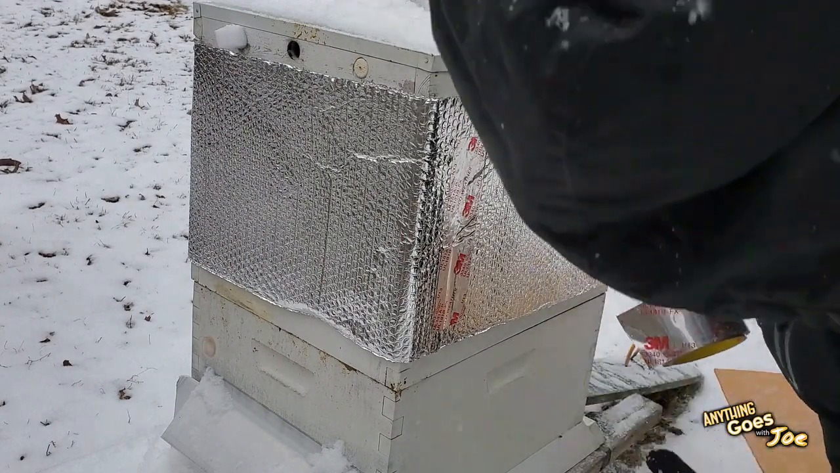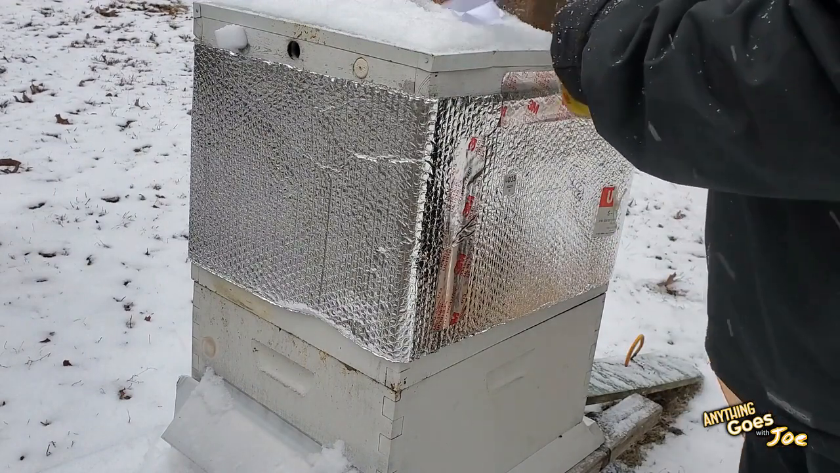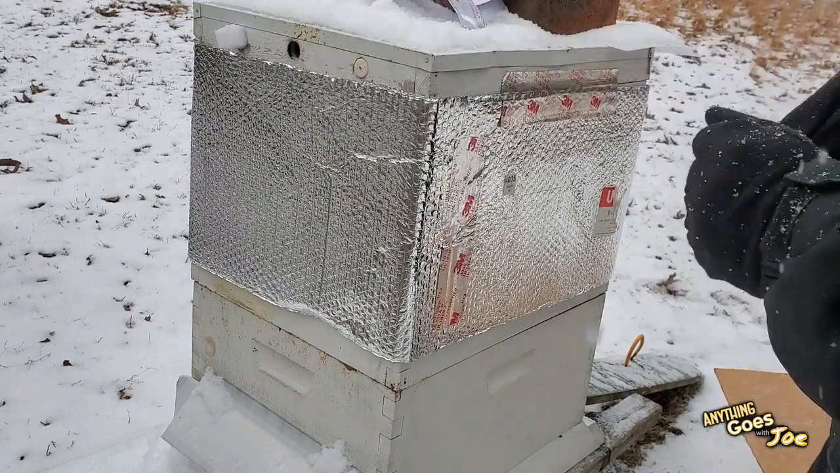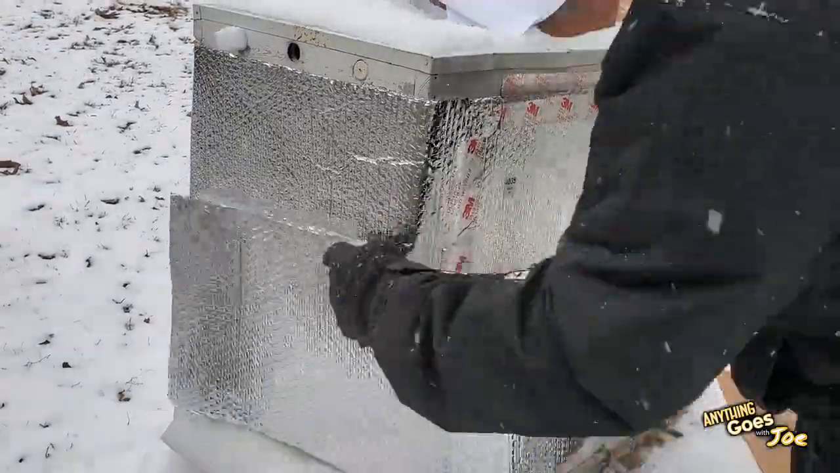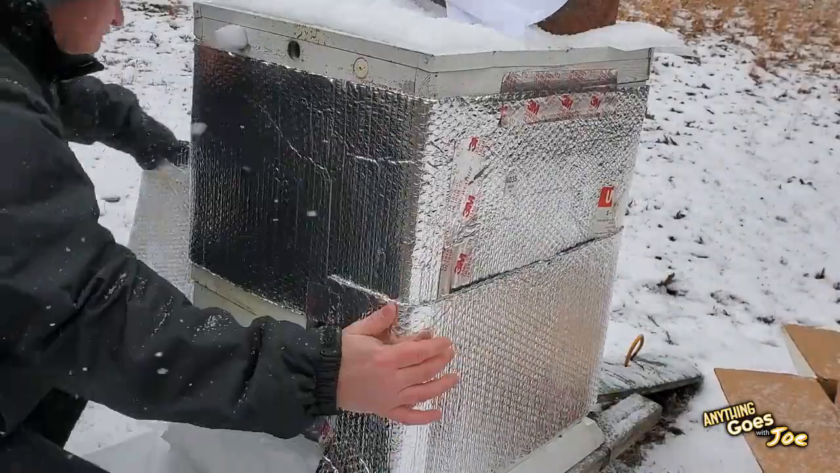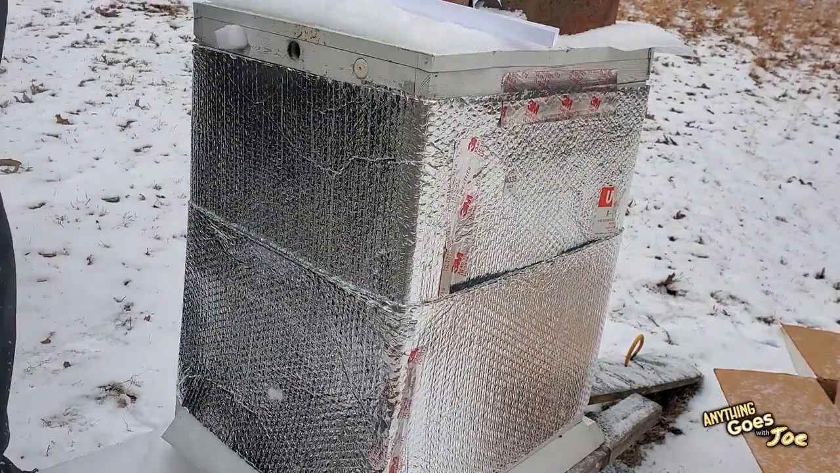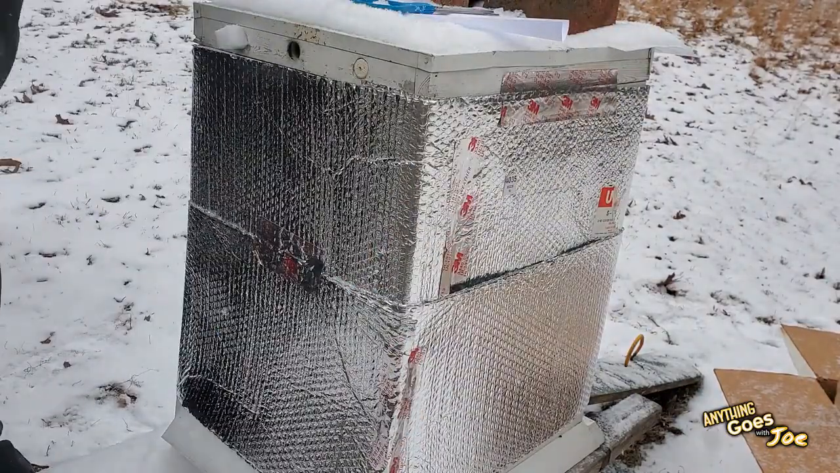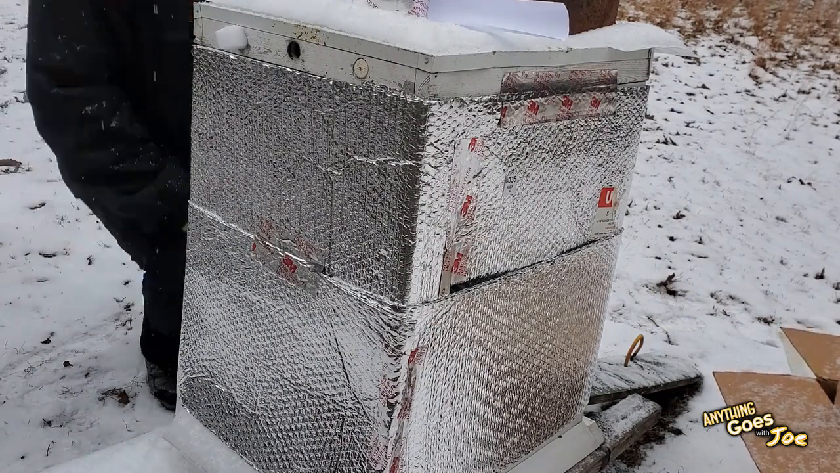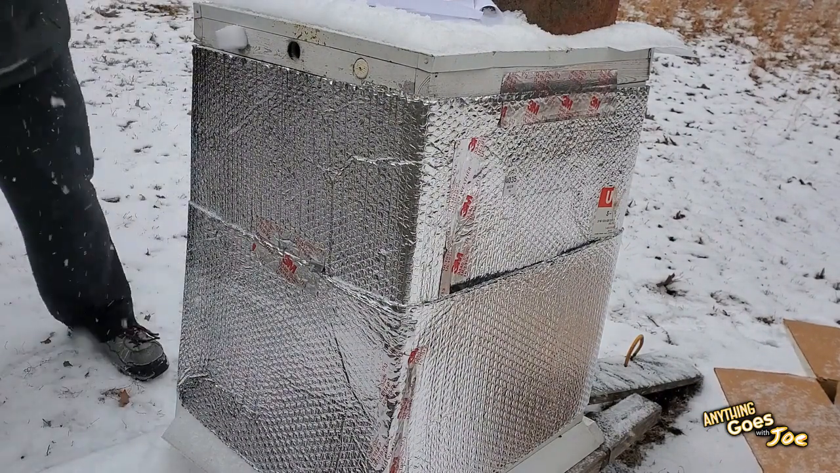But yeah, we'll cut strips for the bottom. Get it started. Those gotta go back on for a minute.